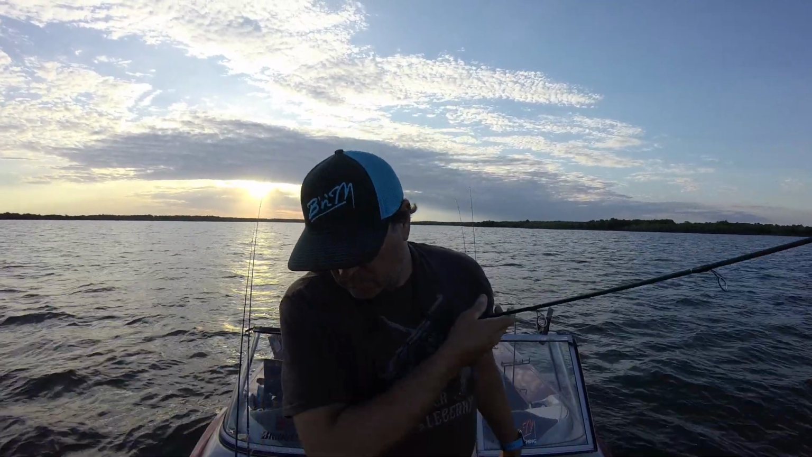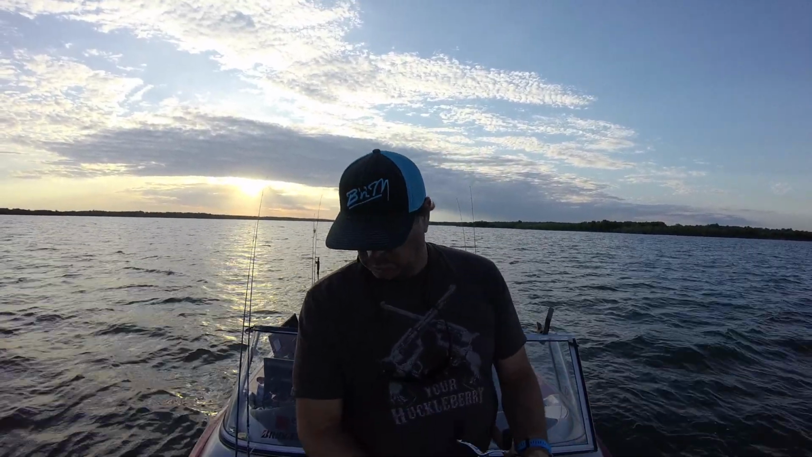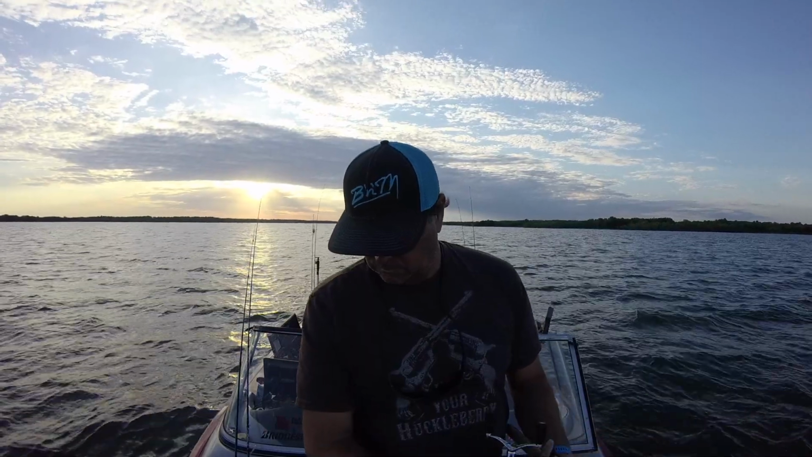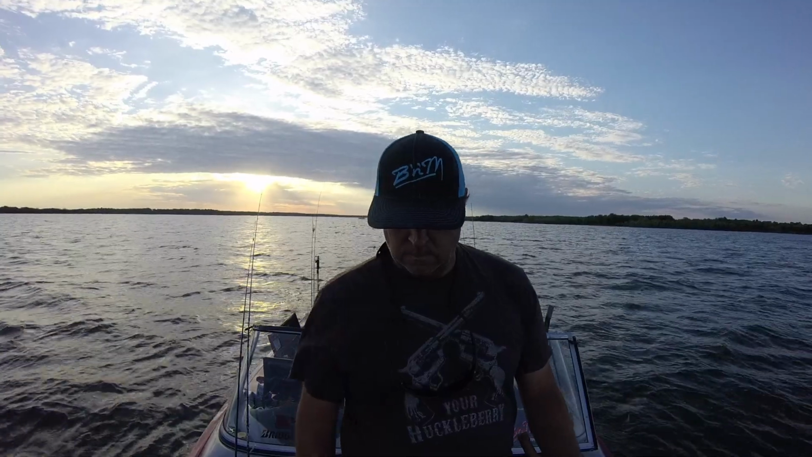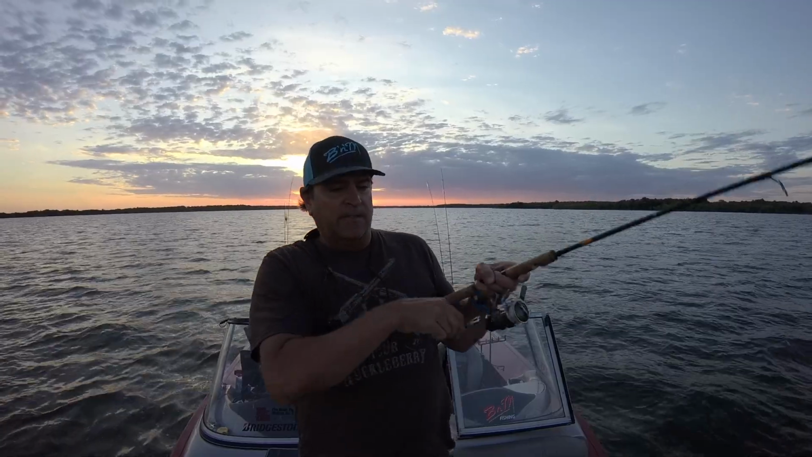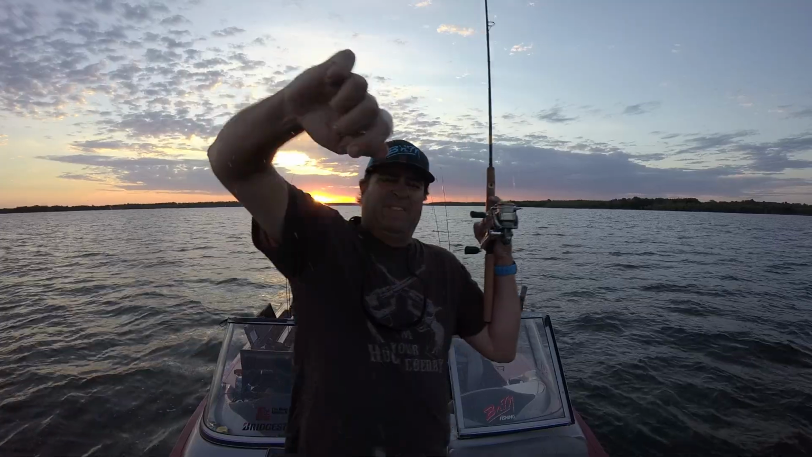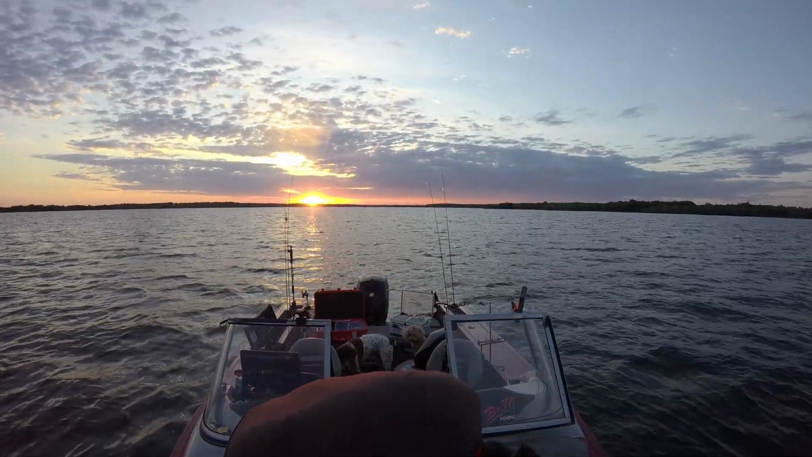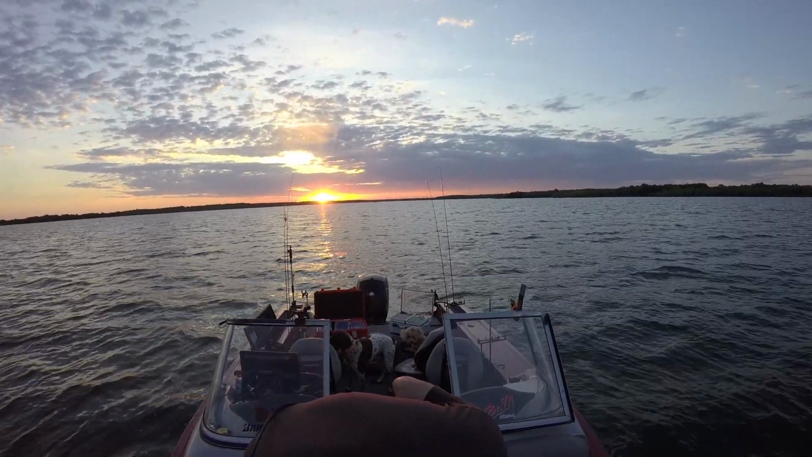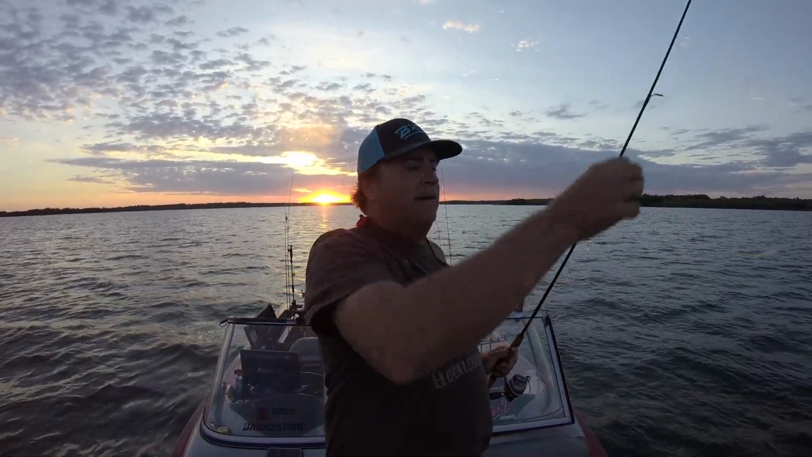Tiny, tiny, tiny. Tiny bubbles in the wine. There he is. You saw it that time. Nice keeper crappie. Boom. Whoop, fella. He fell off and fell right into the live well. So let's do it again.